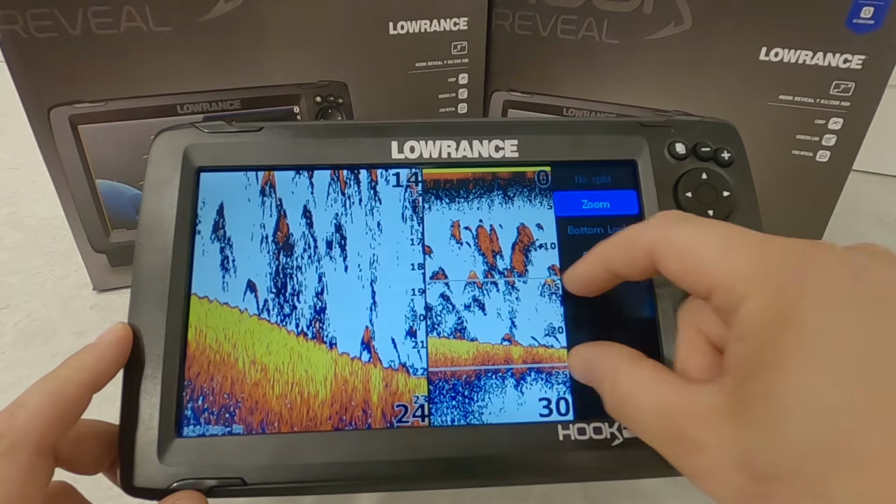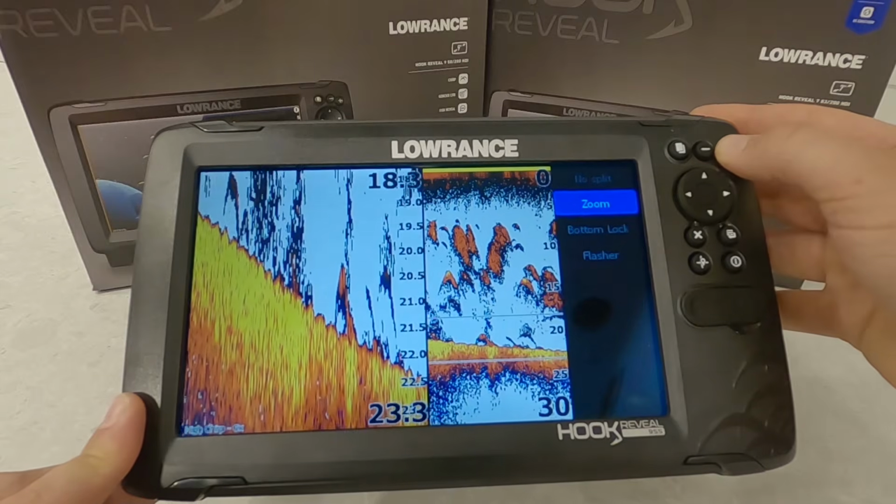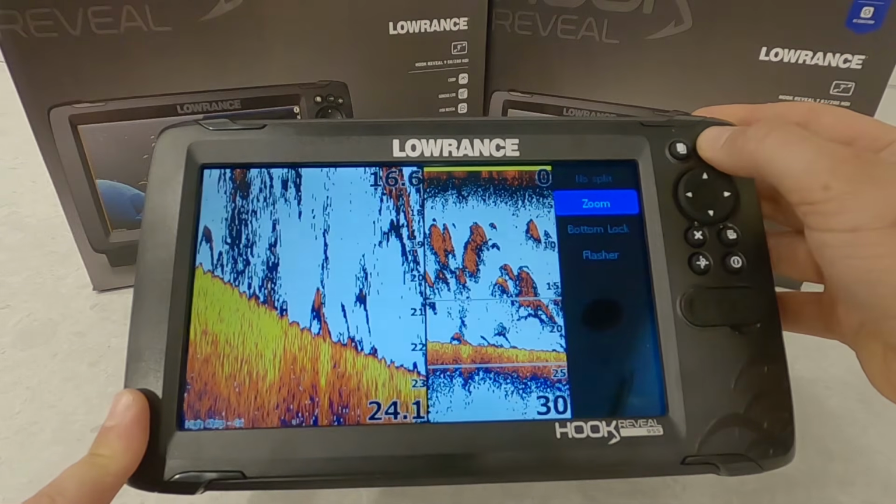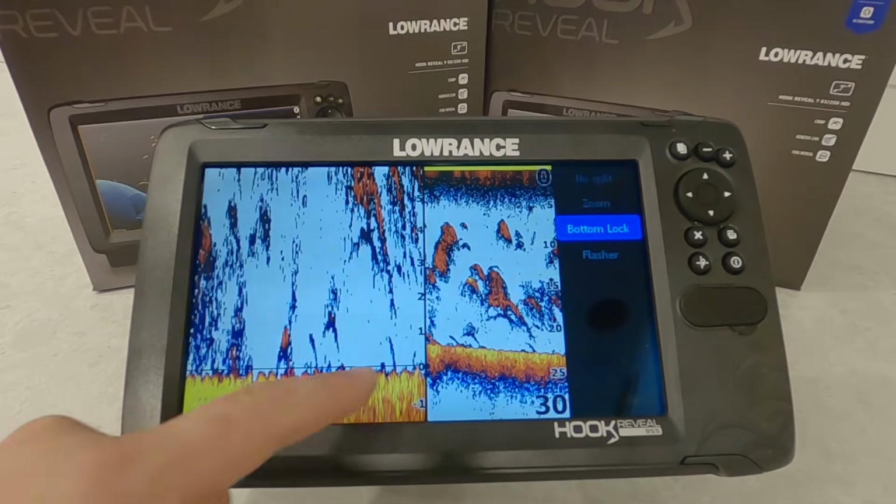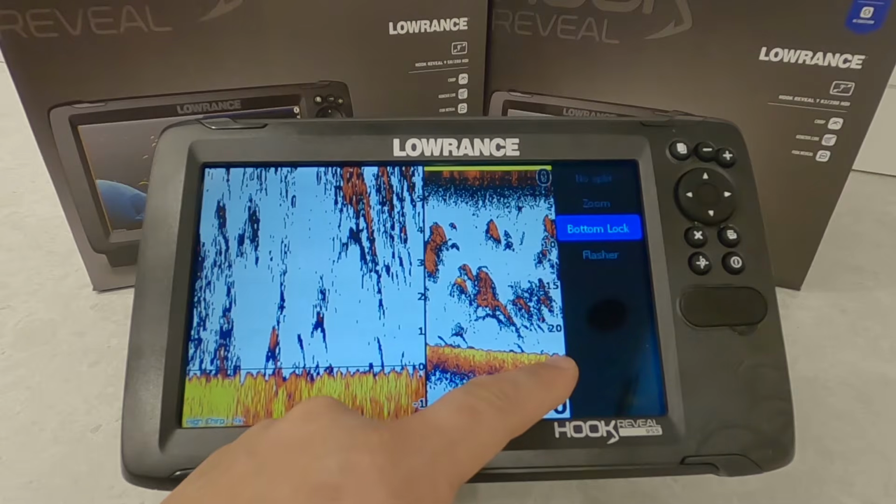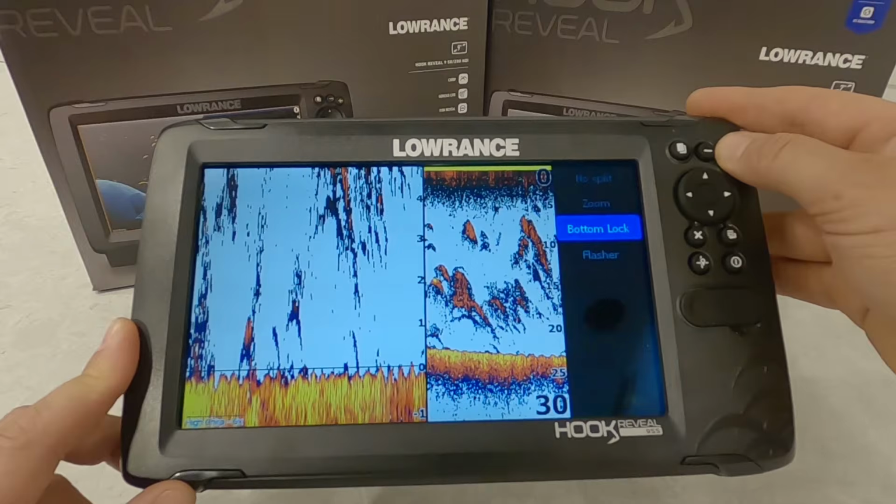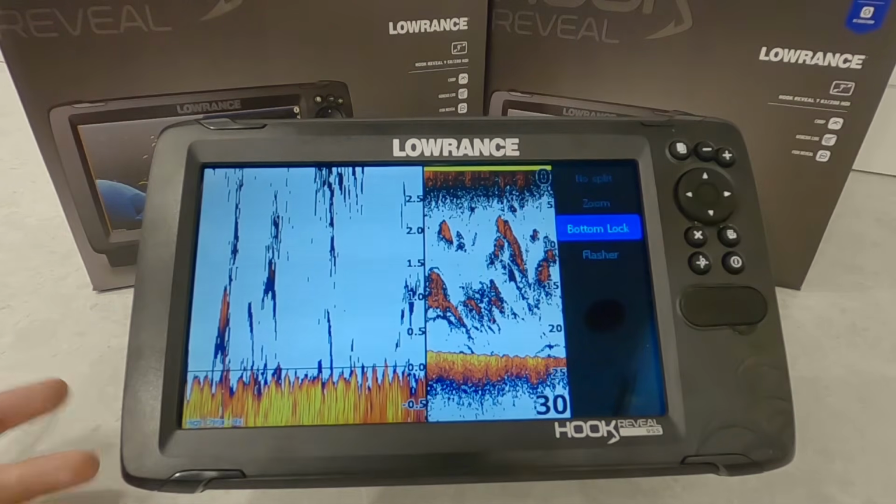So this bar here is now zoomed in over here. We can also plus or minus that to zoom in or zoom out, depending on how much detail we want on the bottom. The next option we have is bottom lock zoom, where it will lock right on the bottom, whatever that reading is. And again, you can zoom in or zoom out on the bottom. And then the kind of nice thing there is it will give you increments above the bottom, how far off the bottom a fish is, for example.